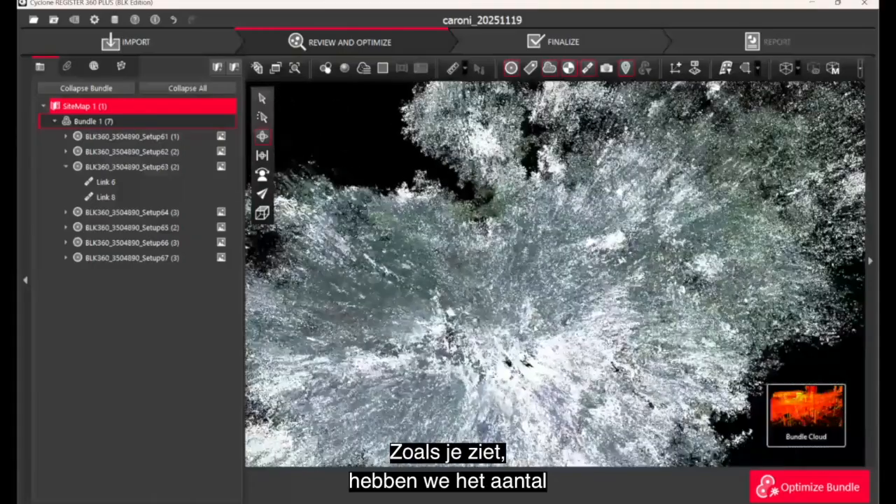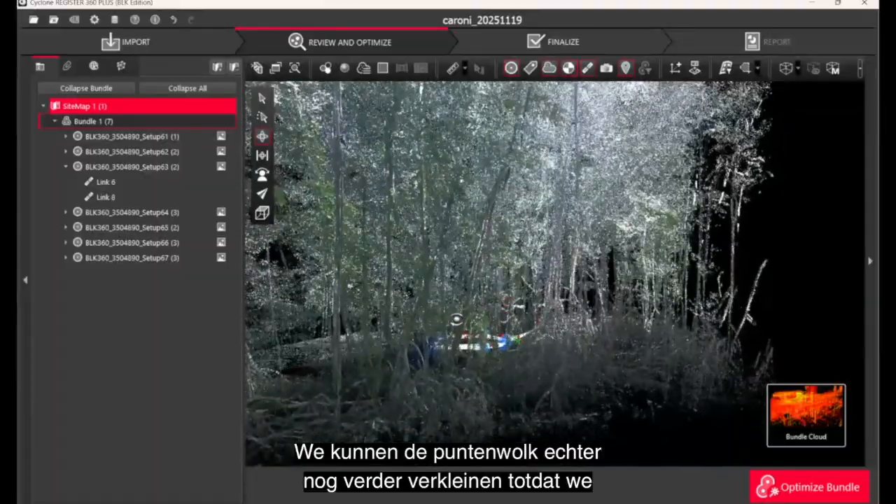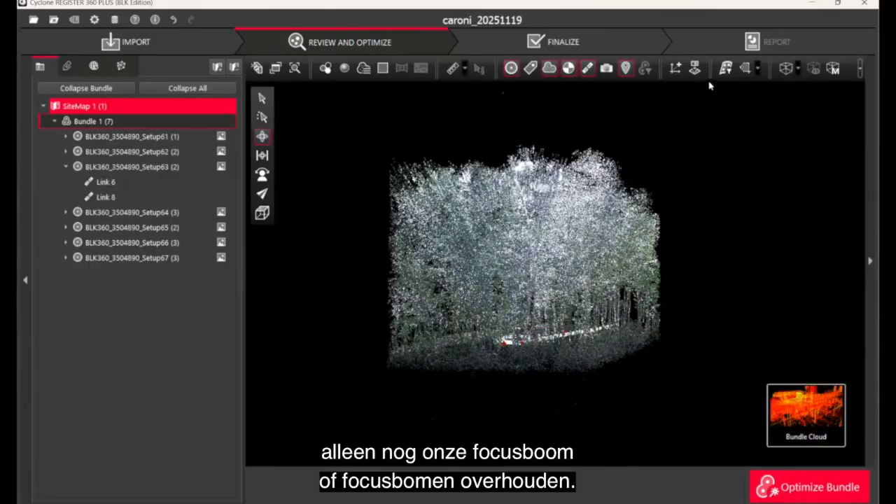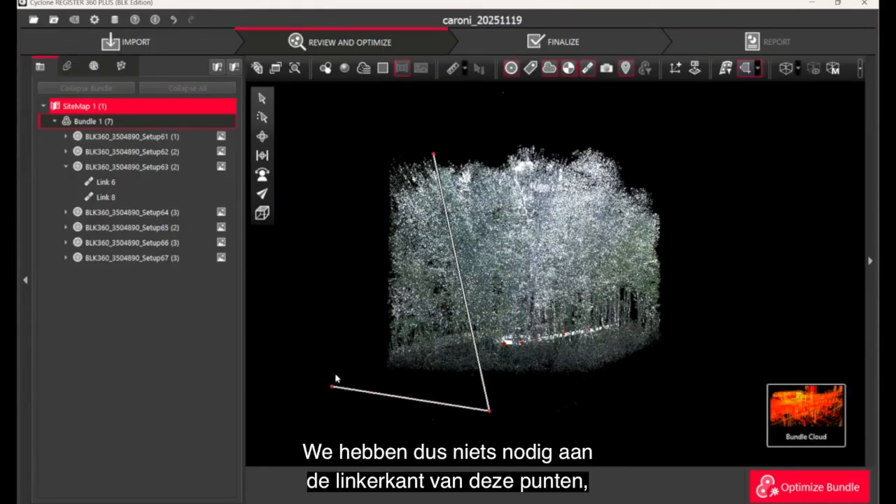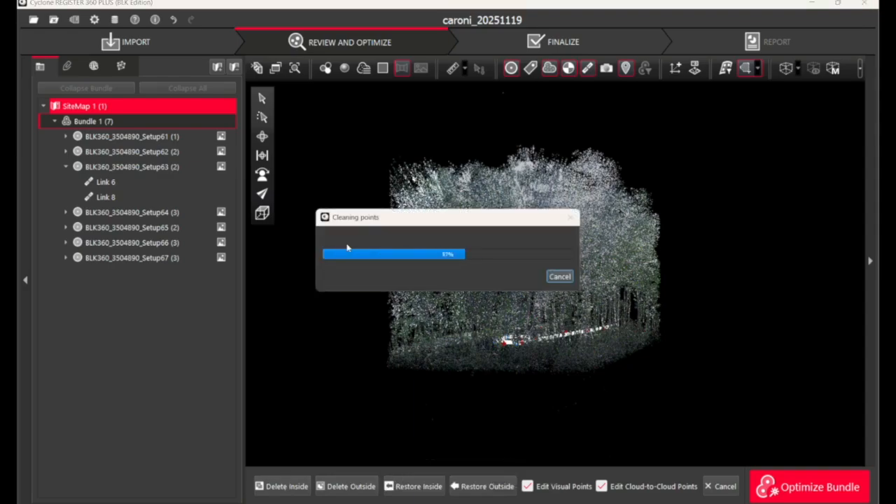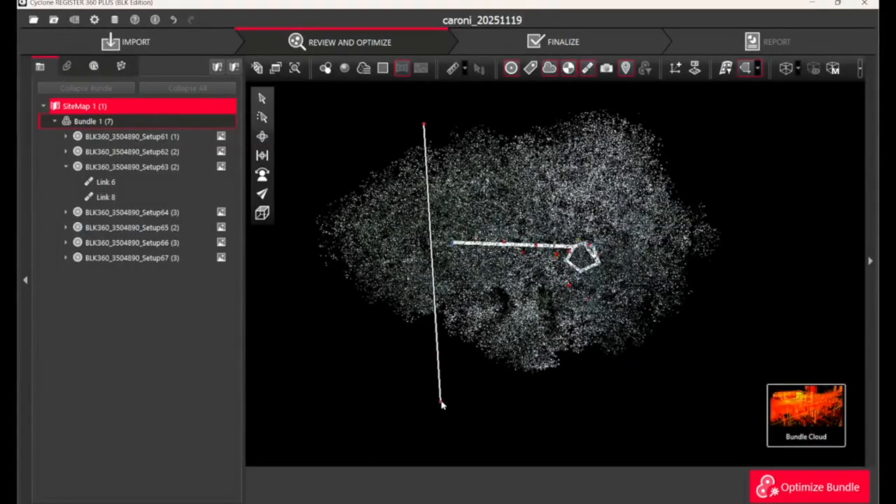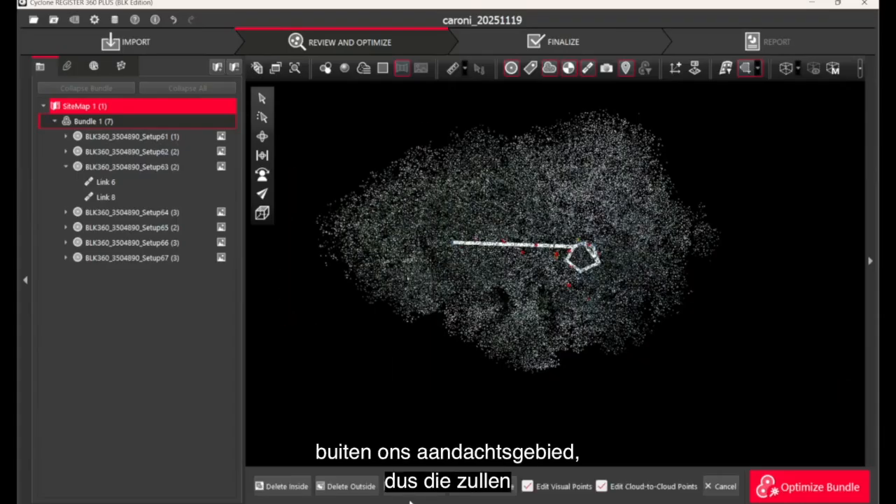So you can see we've drastically reduced our points. However, we can still continue to whittle down the point cloud until we have just our focus tree or focus trees left in our point cloud. So we don't need anything on the left hand side here of these points. So we're going to delete these points. All of the points to the left of this line are completely beyond our focus area, so we will delete these also.